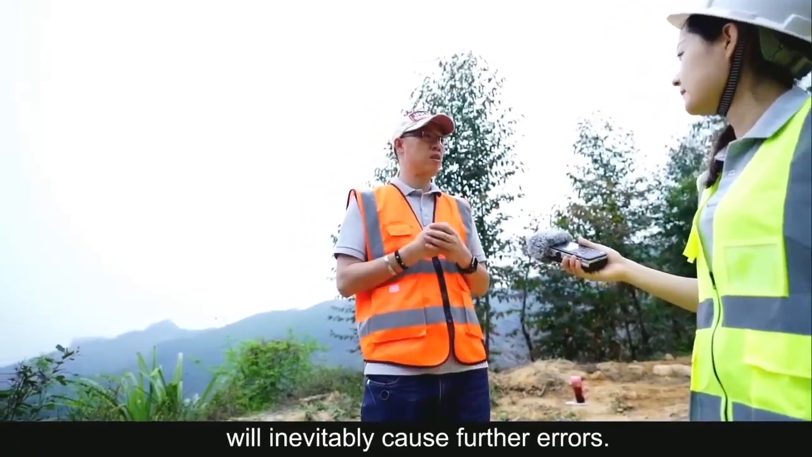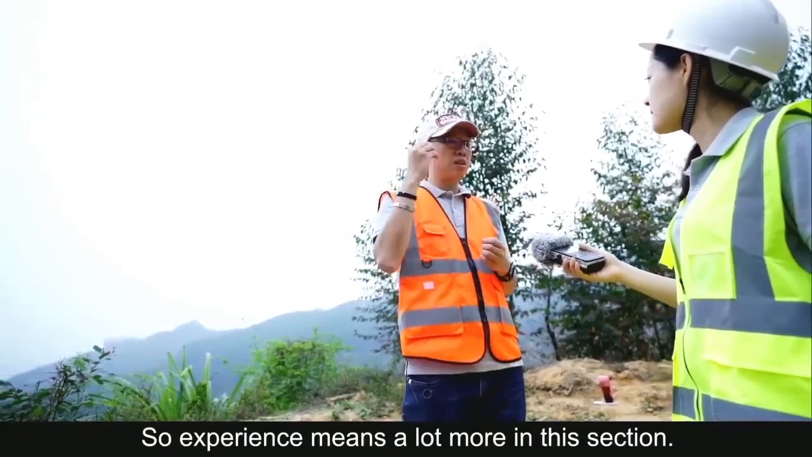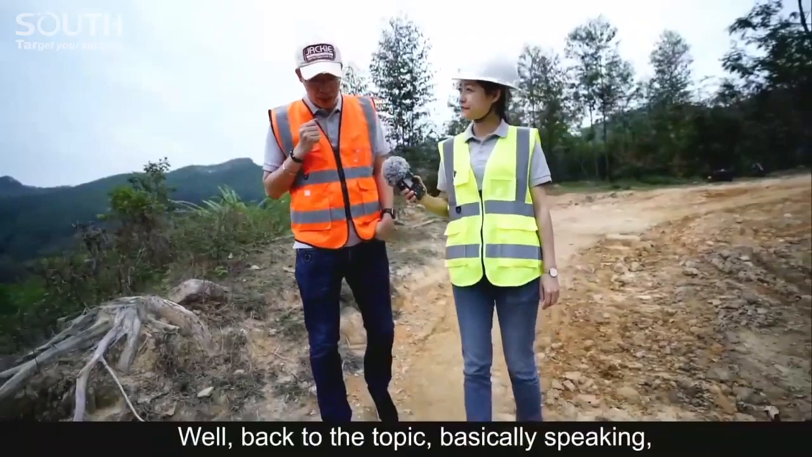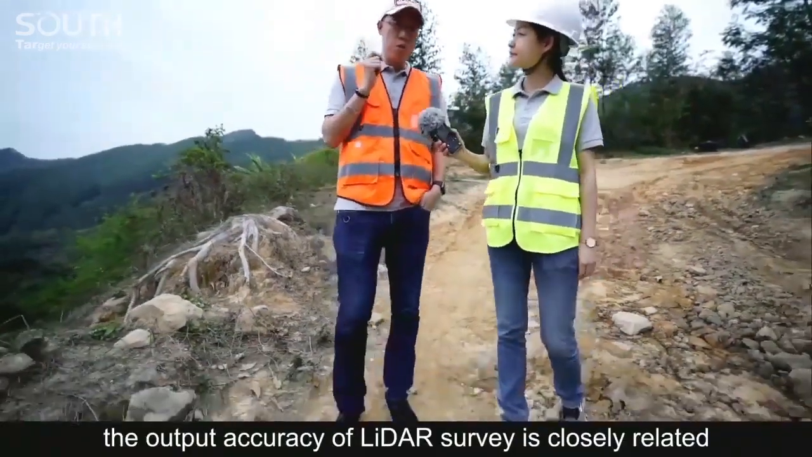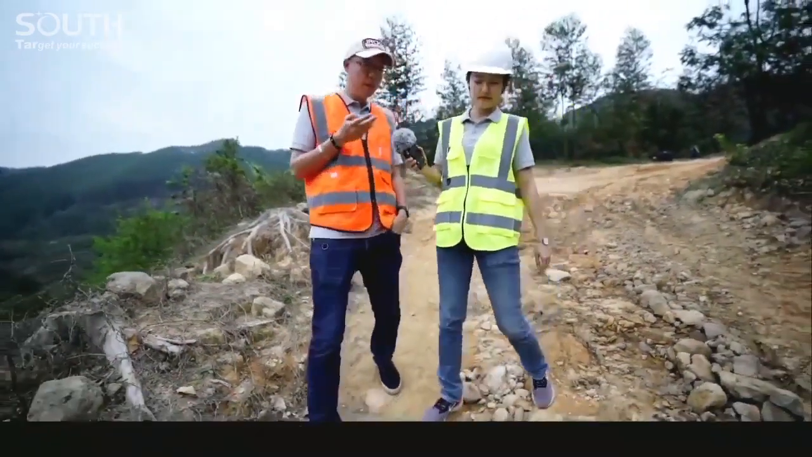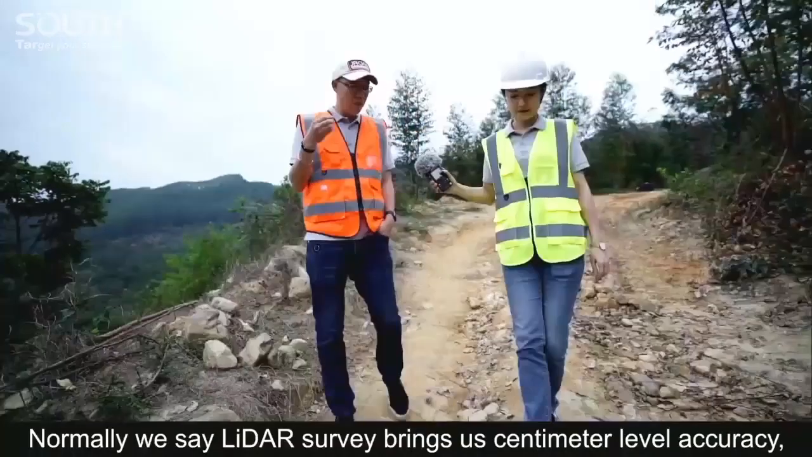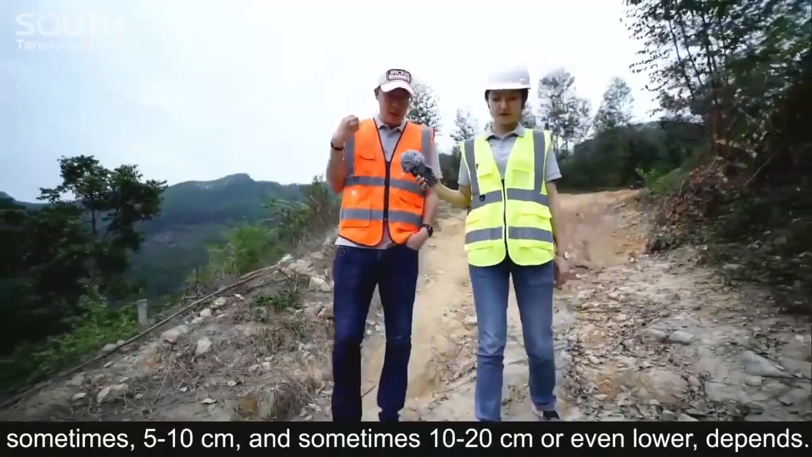Okay. Well, back to the topic. Basically speaking, the output accuracy of LiDAR survey is closely related to all the 5 factors mentioned before. And normally we say LiDAR survey brings us centimeter level accuracy. Sometimes 5 to 10, and sometimes 10 to 20, or even lower, depends. So we have to see case by case.